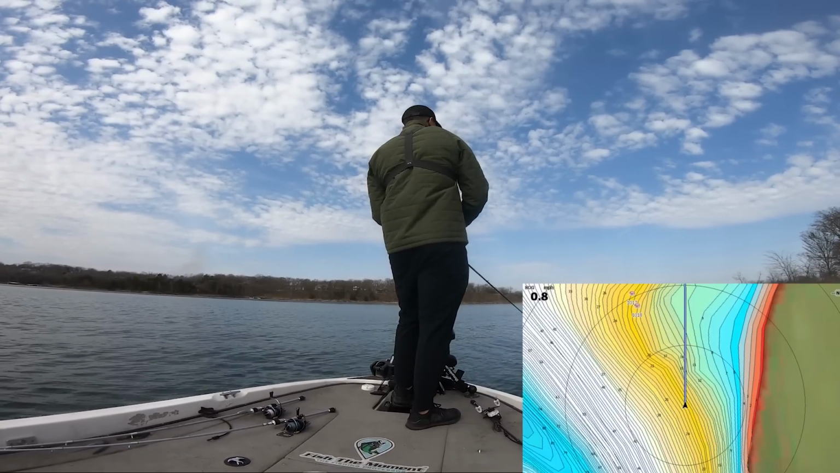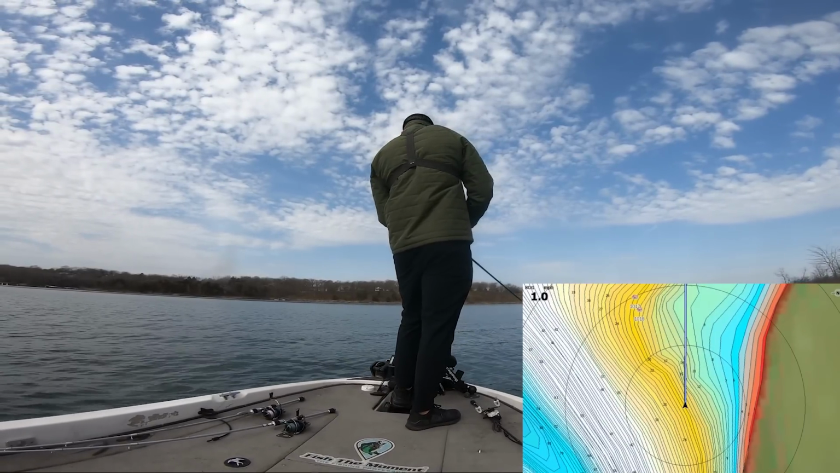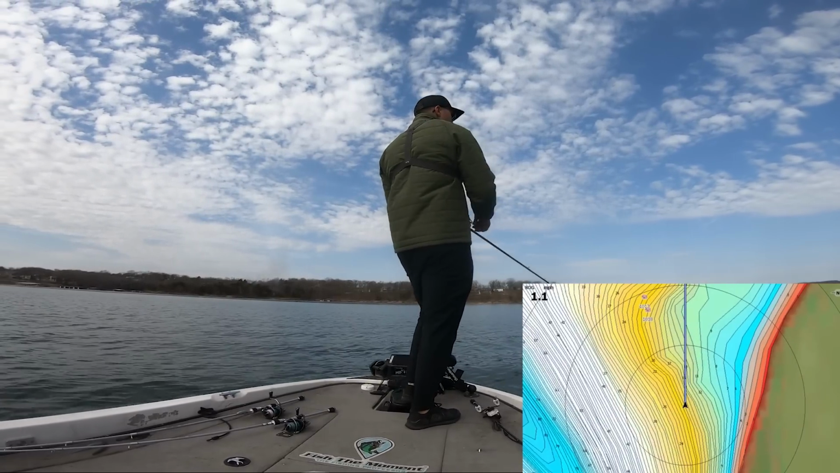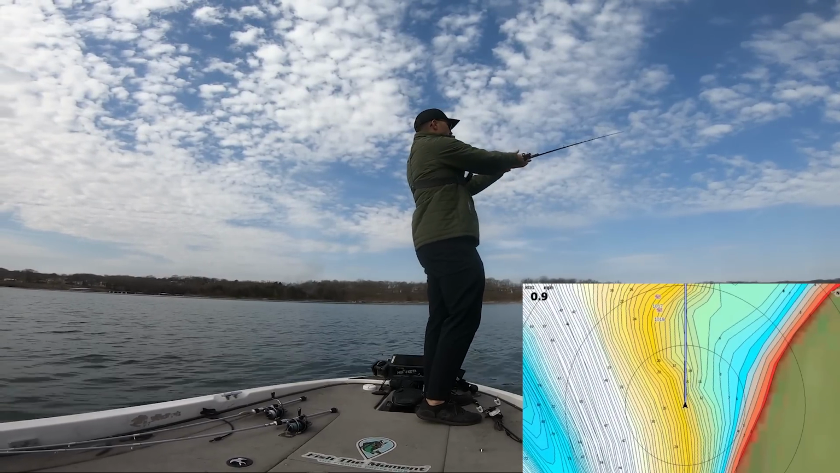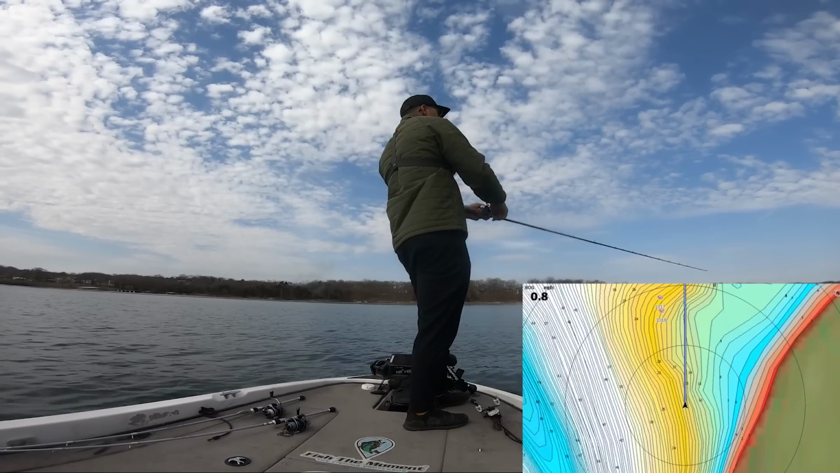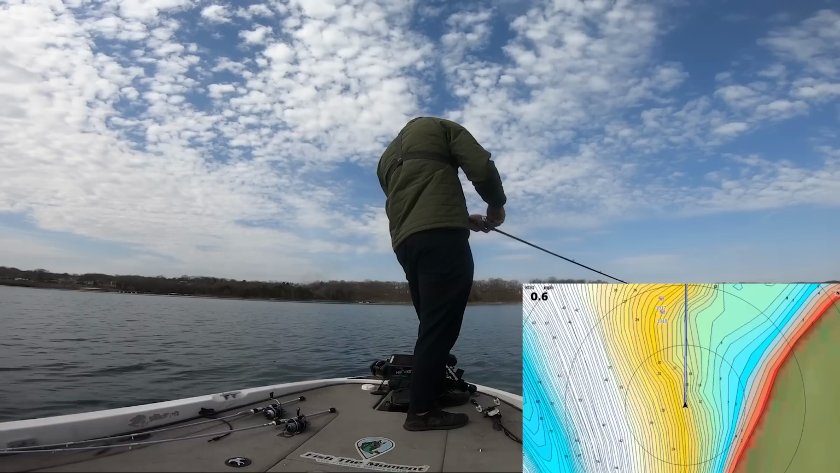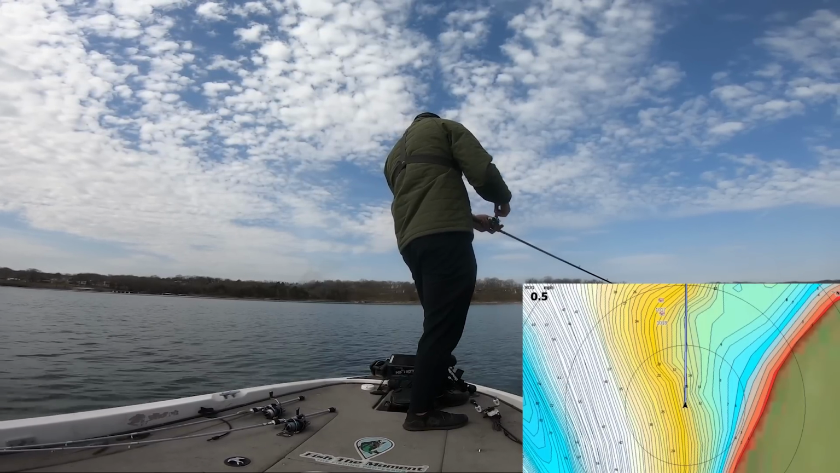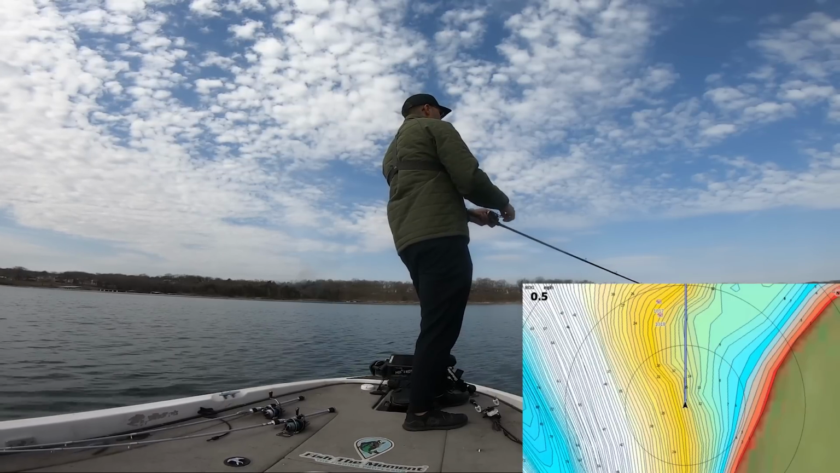So what I'm going to do is basically fan cast this area, trying to focus on where we have the waypoints I marked, but also fishing a little bit shallower to get a sense for where these fish might be setting up. I didn't really see big schools of fish out here, so these fish might be spread out all the way up to the bank, and they may be all the way out to 25, 30 feet of water. So I'll just slowly work my way through here. You can see on my mapping how I'm staying pretty good ways off the bank, maybe a full cast length or so off the bank.